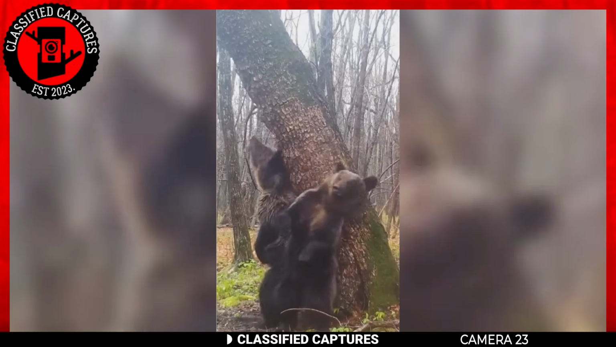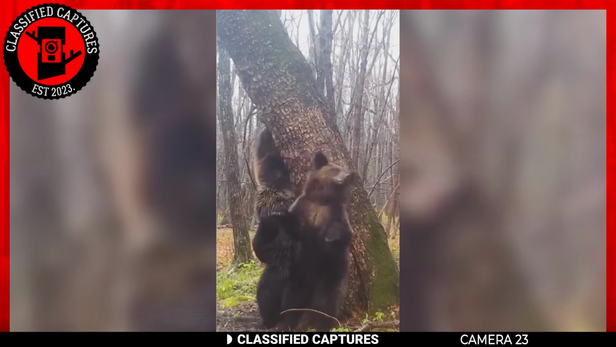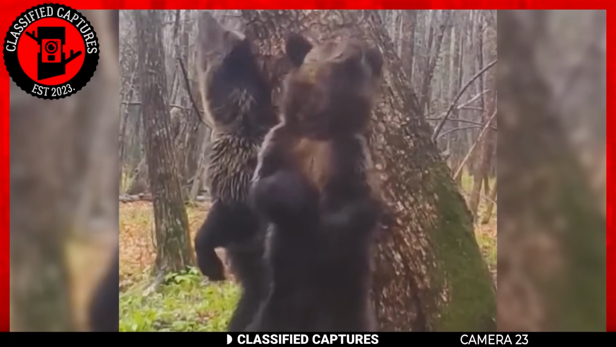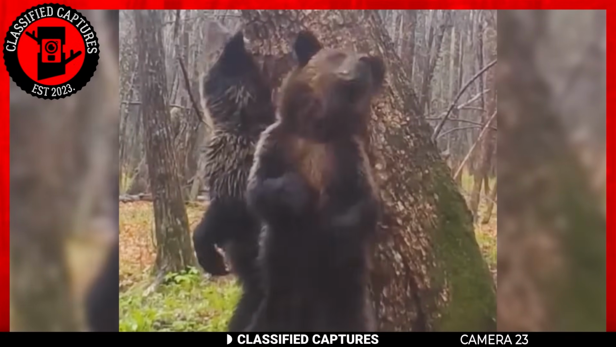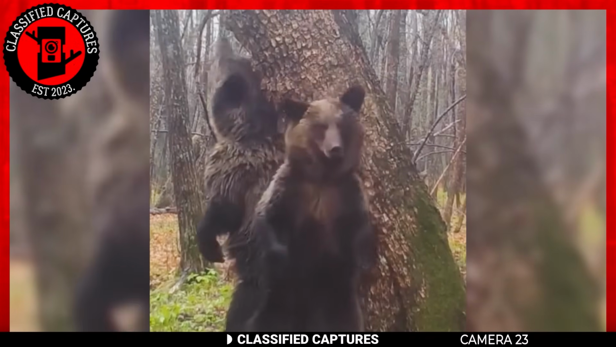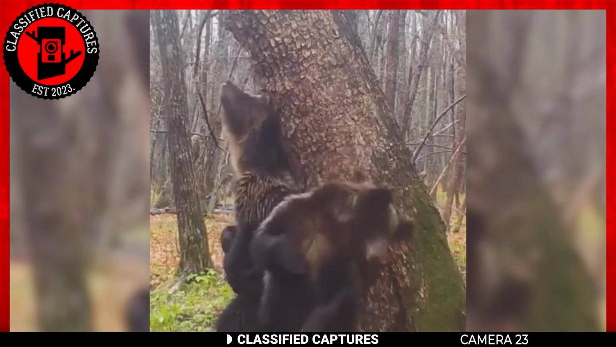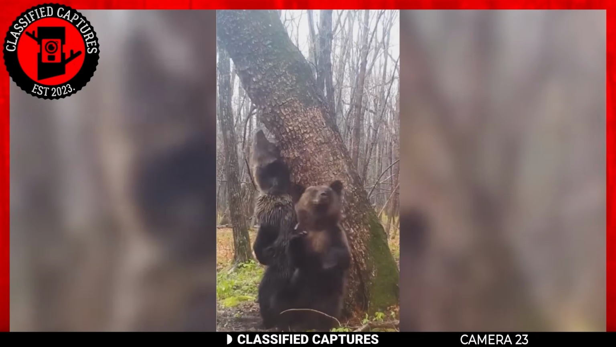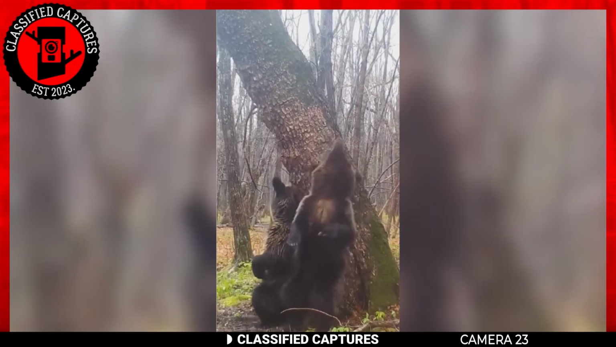They sometimes do this to relieve itching, remove parasites or ticks or fleas, and groom their fur. So in this regard, it's not a dance, but a way for bears to maintain their hygiene and comfort. They also do this to mark their territory and communicate with other bears. This scent marking can serve to establish dominance and communicate their presence to other bears in the area.